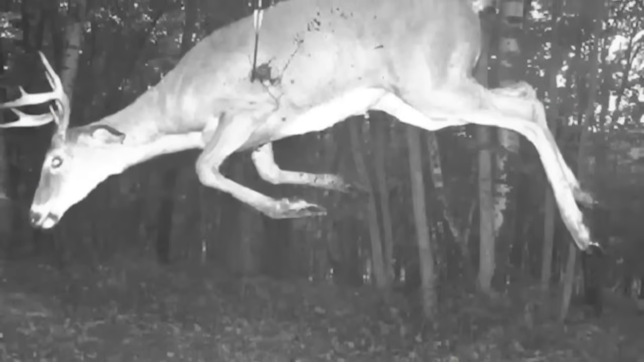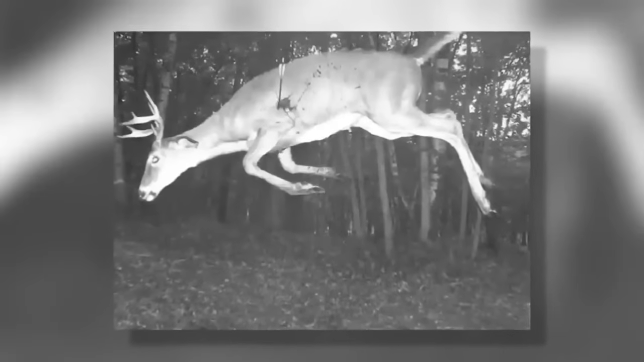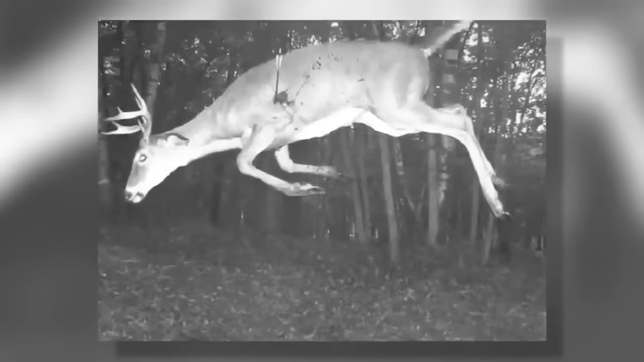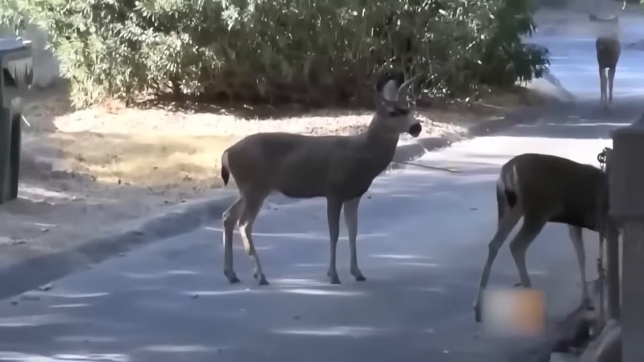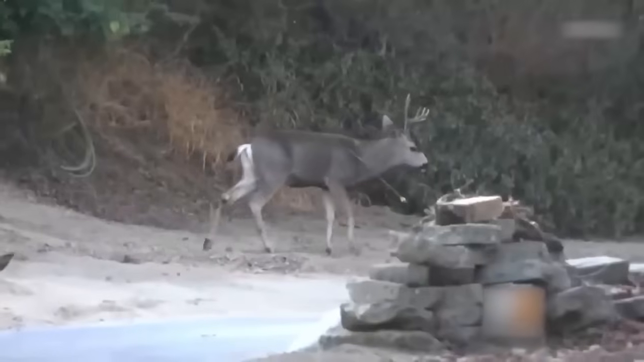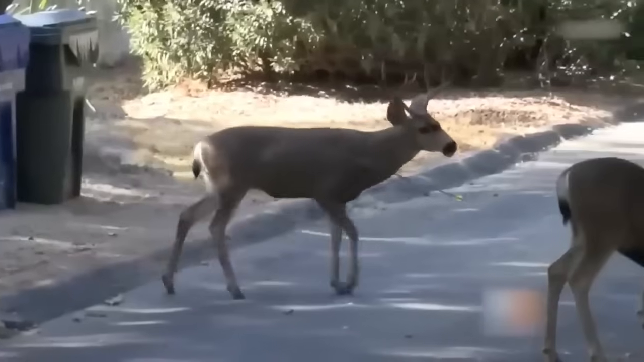The internet was abuzz with another picture of the deer, showing it leaping high in the air despite the arrow still stuck in its side. This remarkable deer's survival story left people in awe of nature's strength and the will to survive against all odds.